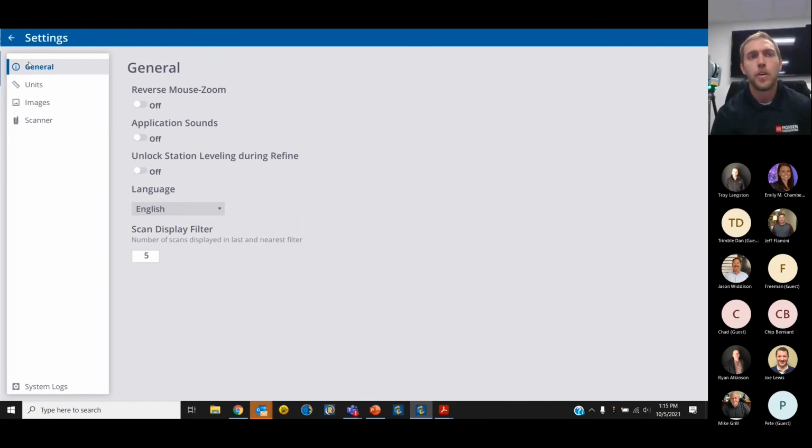Okay, so under our general tab, we have the ability to change a few things. We can switch the way our mouse works and works with our data to a reverse mouse zoom, almost like an Esri or GIS type scan situation. We have the ability to turn off application sounds if need be, if you're in a situation.